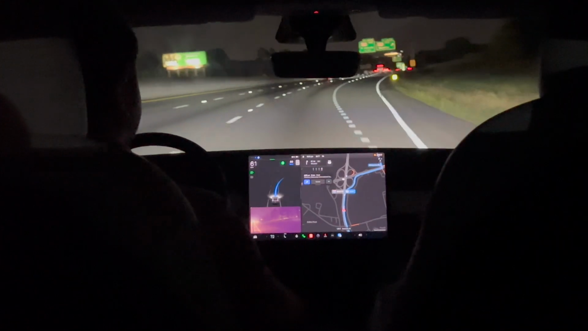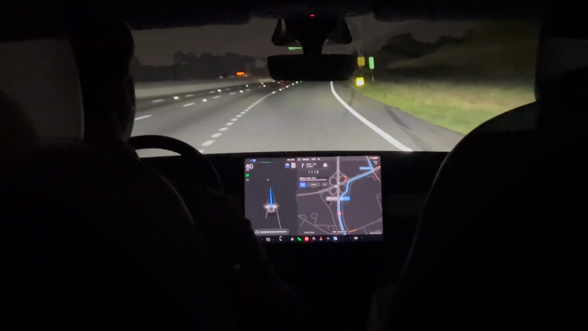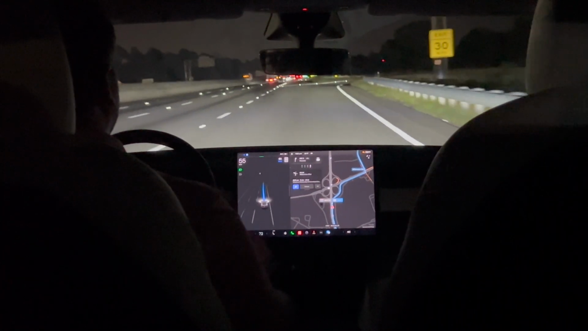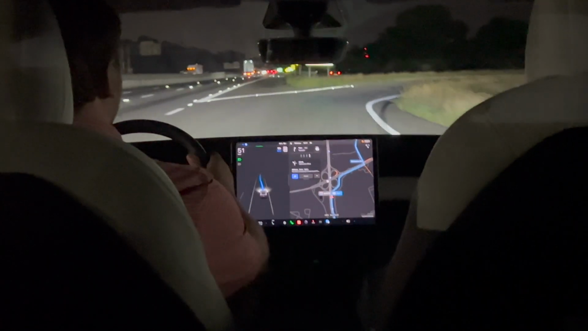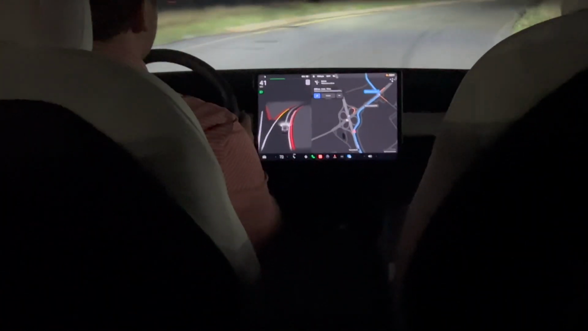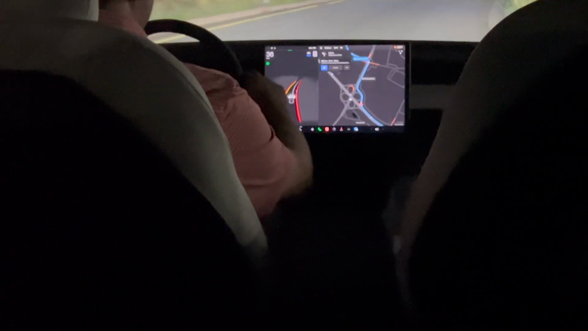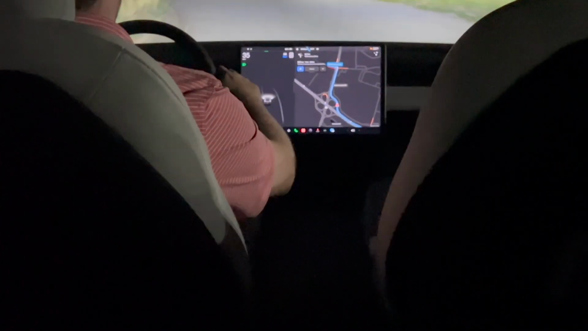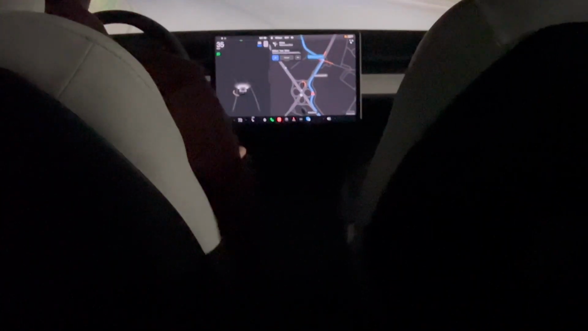This is our exit, so we're taking the exit ramp just fine, and you'll see that it'll go back to the regular full self-driving stack. Oh, we're taking that too hot. Okay, I'm gonna go ahead and take over. That's a really tight turn. I knew how that one was, and that's just too tight of a turn.